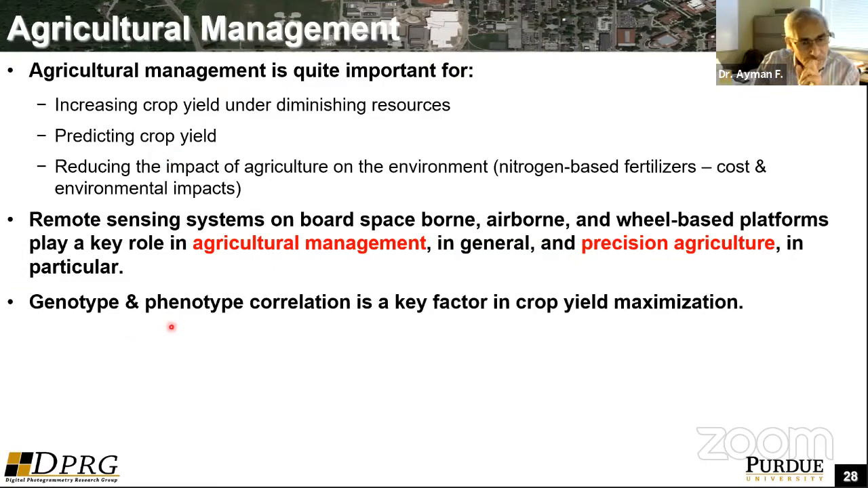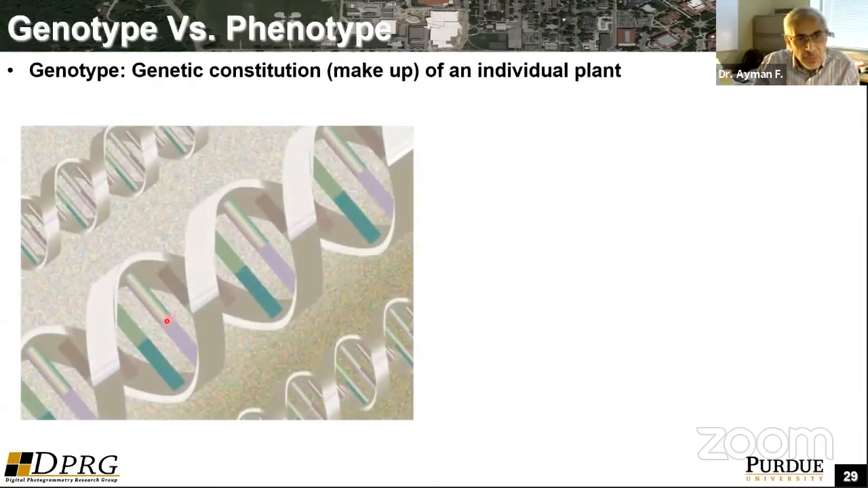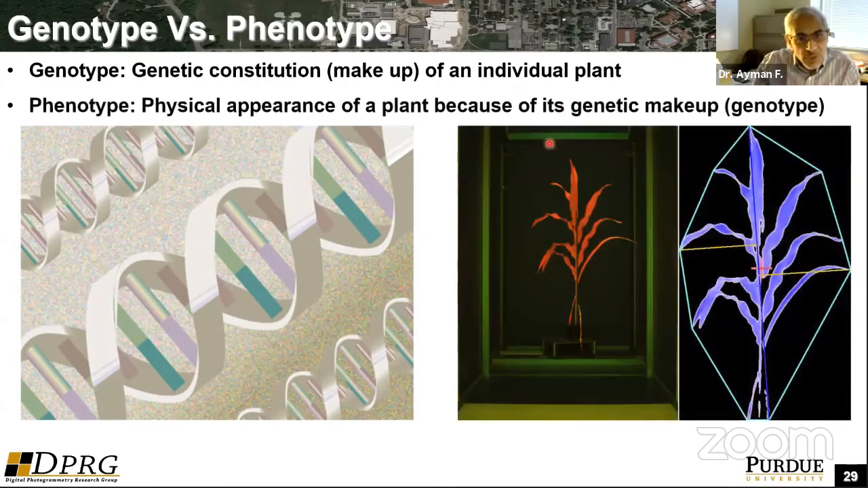One of the important factors, especially when it comes to improving the crop yield, is what they call genotype-phenotype correlation. So what is genotype-phenotype correlation? Whenever we talk about genotype, that's the genetic constitution that makes up the individual plant. The phenotype is the physical traits or the appearance of the plant as a result of the genotypic traits of the seeds that have been used.